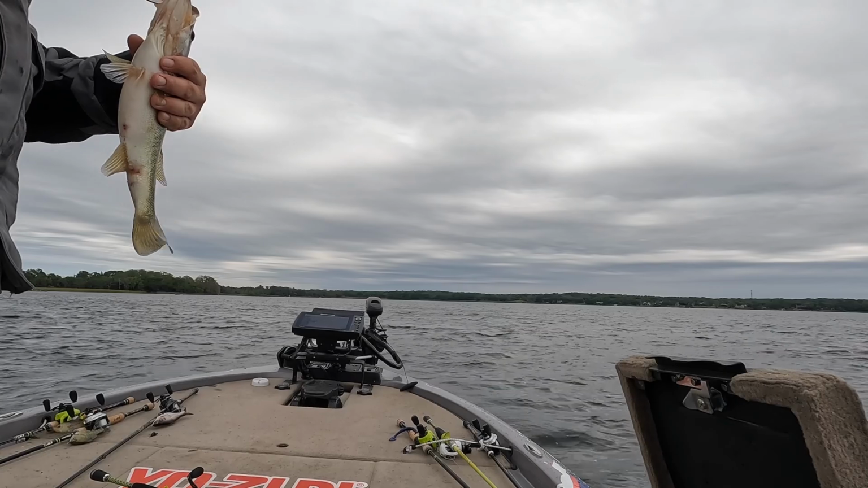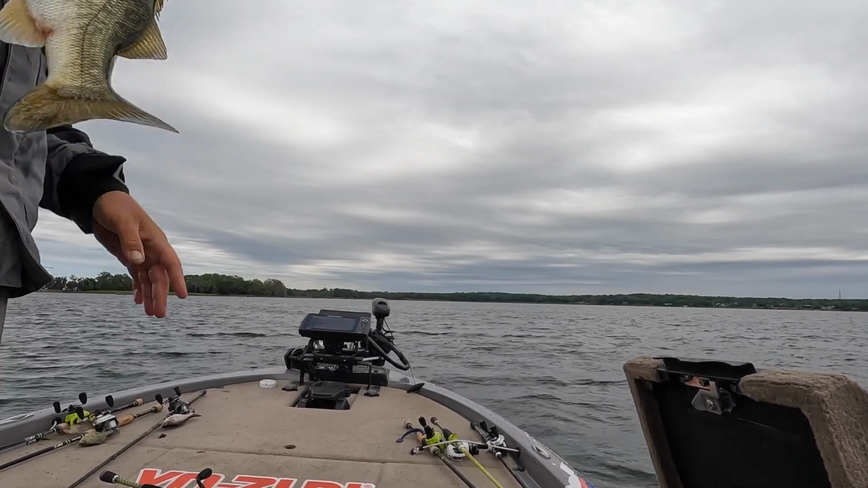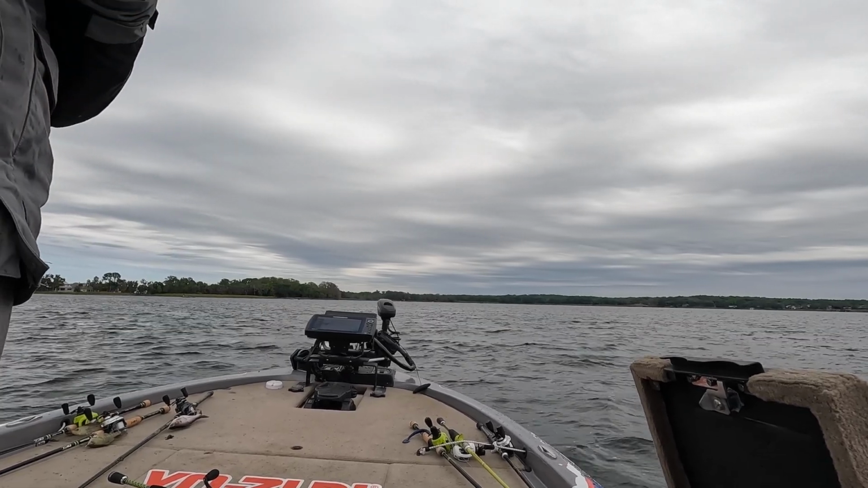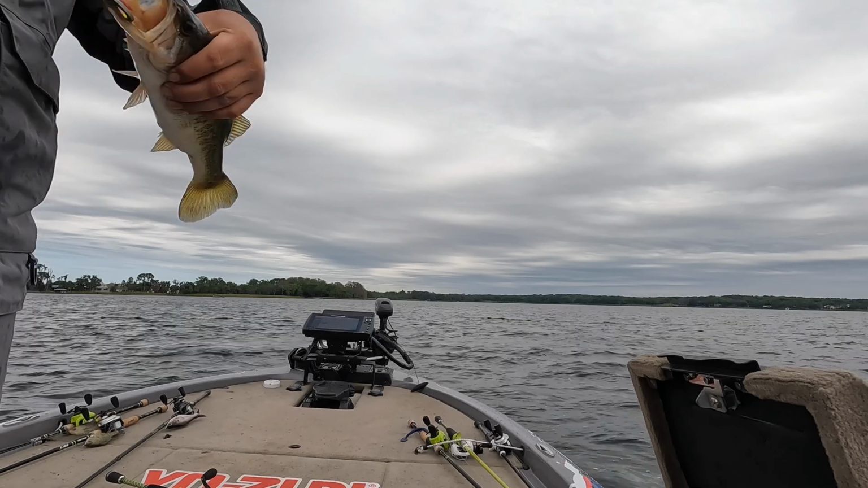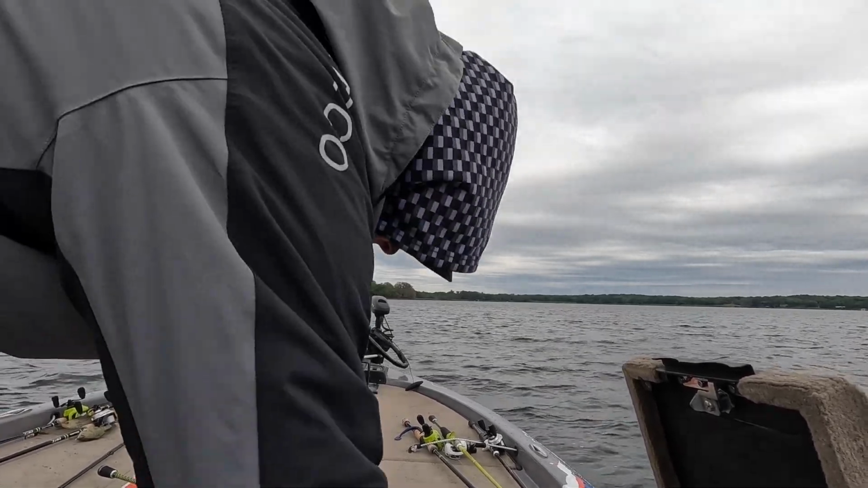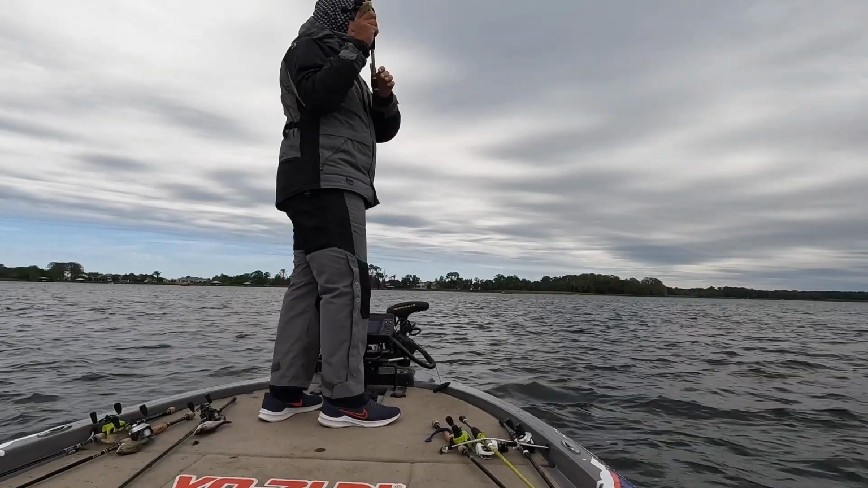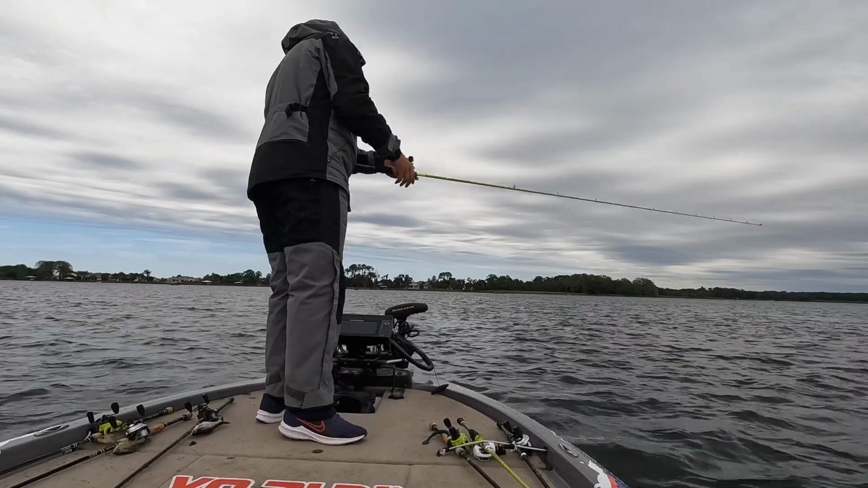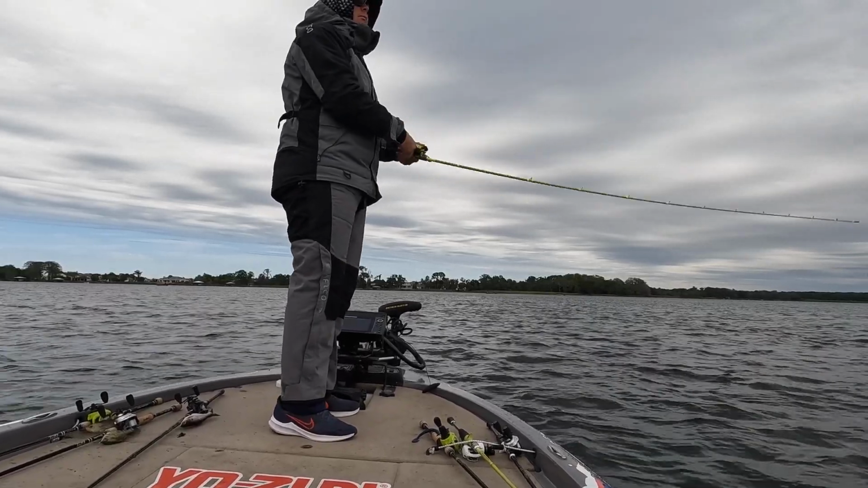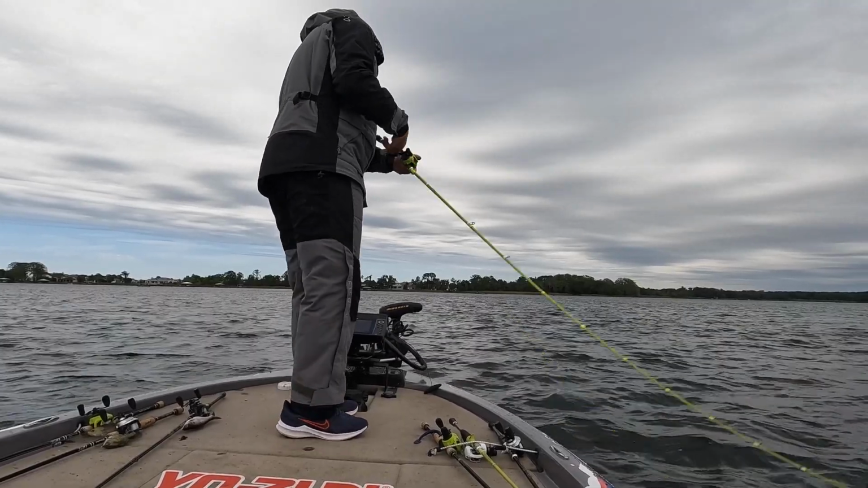It's hard to put this down. Sheesh. My smallest one's 108. Guess how much this one weighs? 108. And if the wind stayed, I don't think it would hurt. The wind stay? Yeah. That's a guarantee.